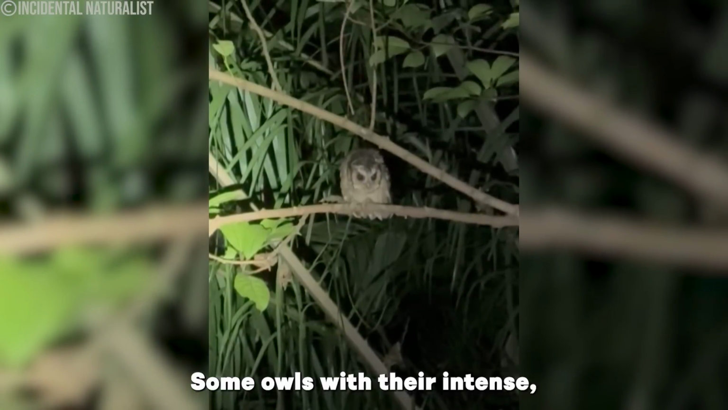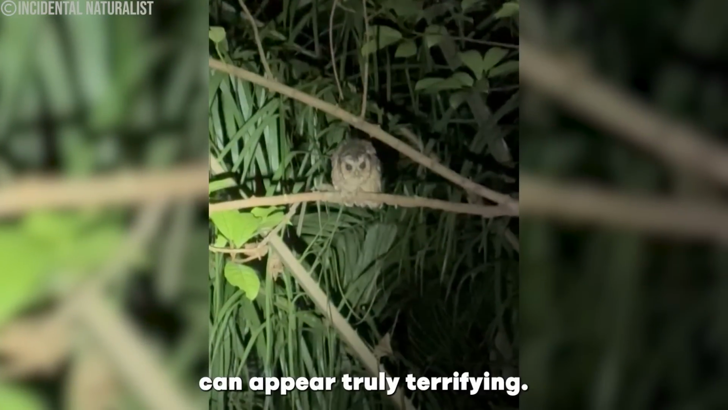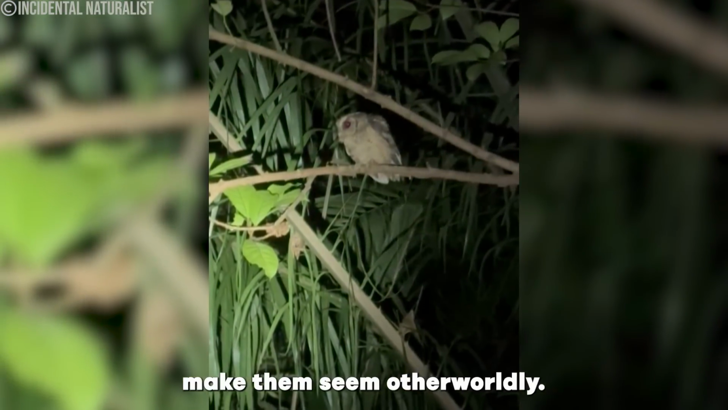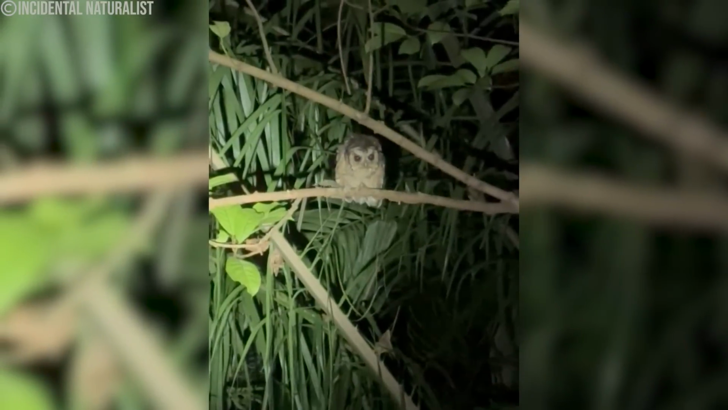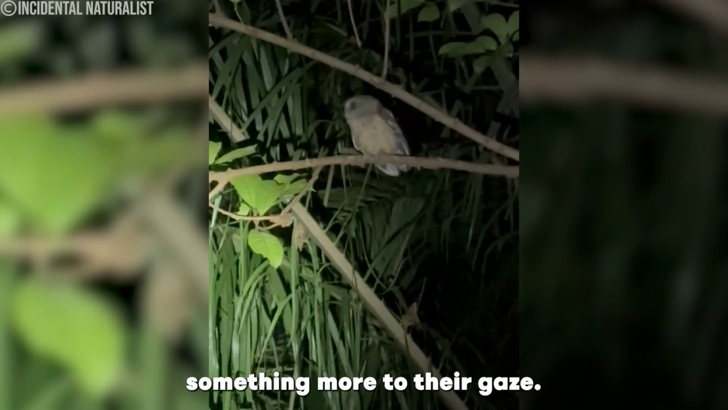Some owls, with their intense wide-eyed stare and haunting silent flight, can appear truly terrifying. Their large round eyes and eerie hoots in the darkness make them seem otherworldly, adding to their unsettling presence in the night. Their presence in the night leaves us wondering if there's something more to their gaze.